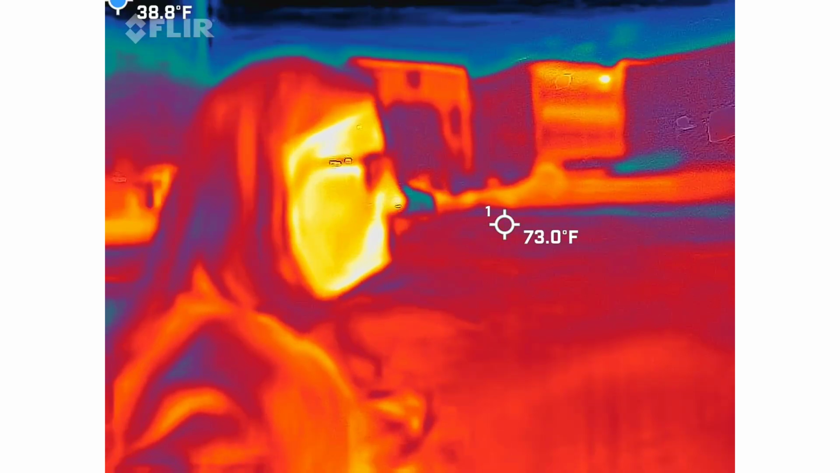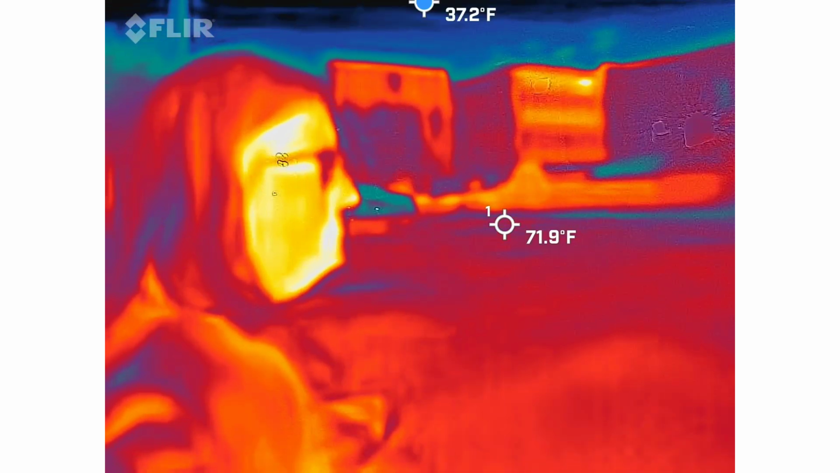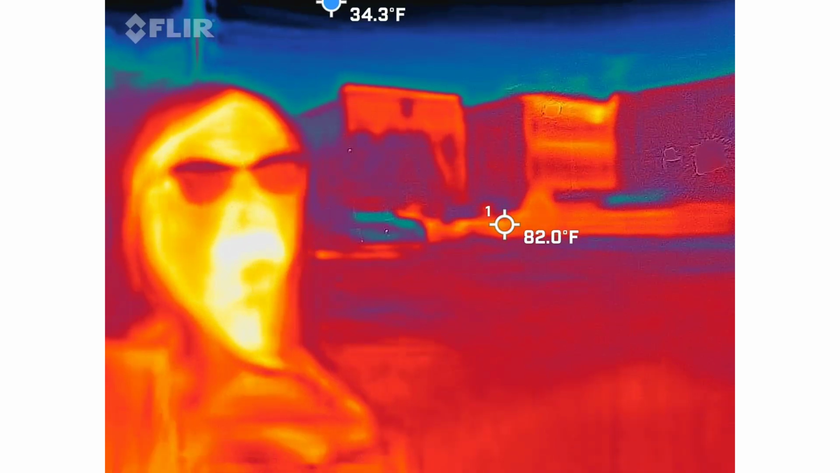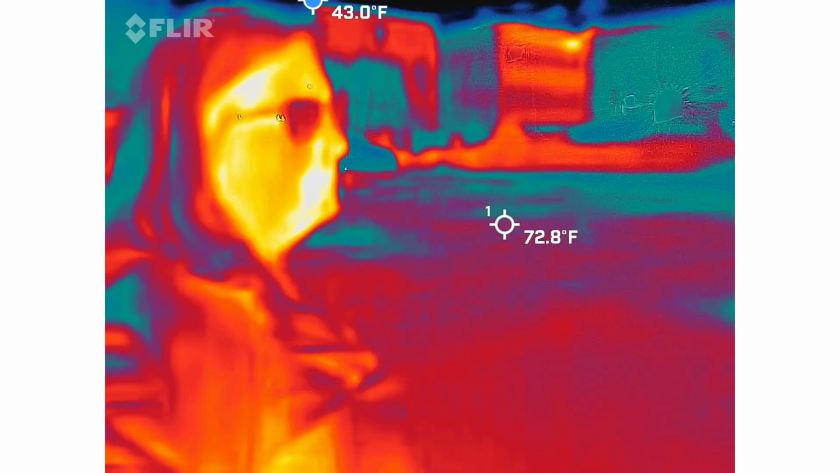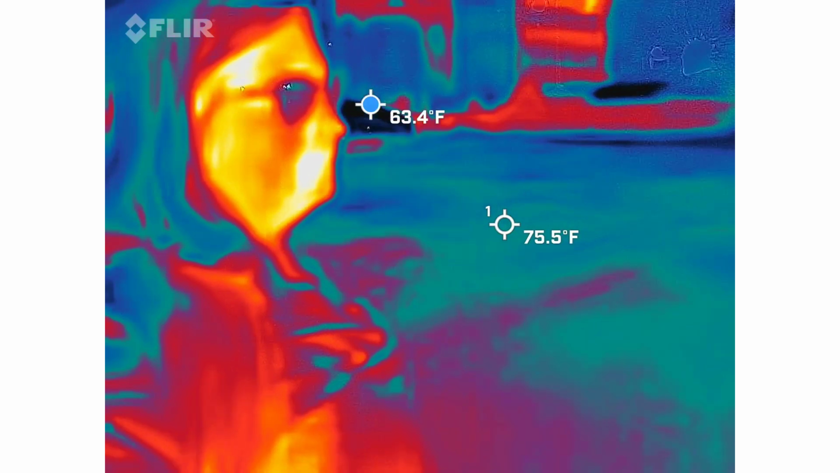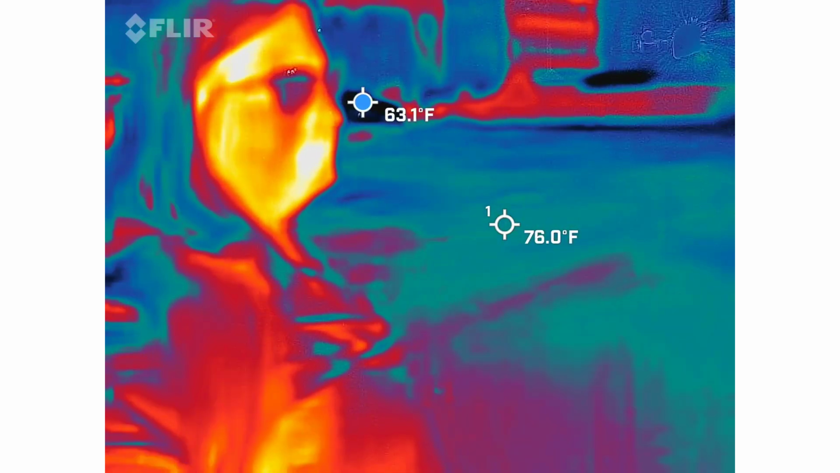You heard something a minute ago. You said 14 to 22 milliamps? Over and over. 18 to 22 milligauss. Okay. So what are you most curious about? What do you want to try to get some answers for?